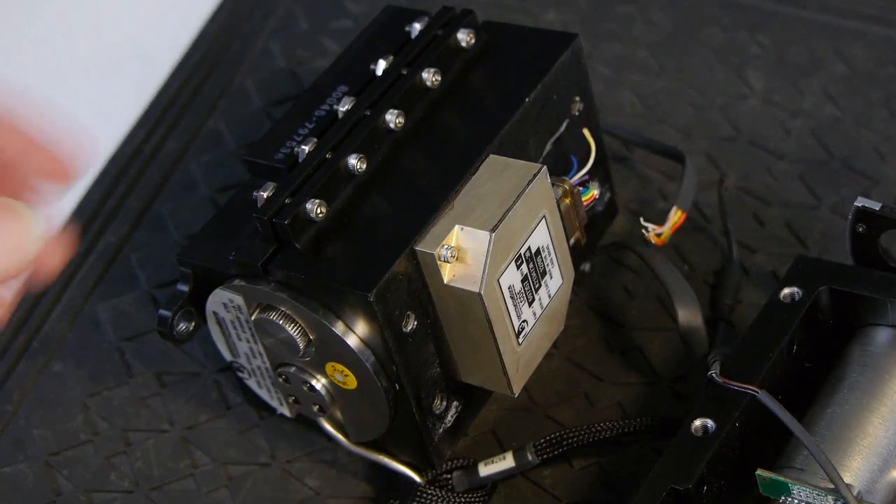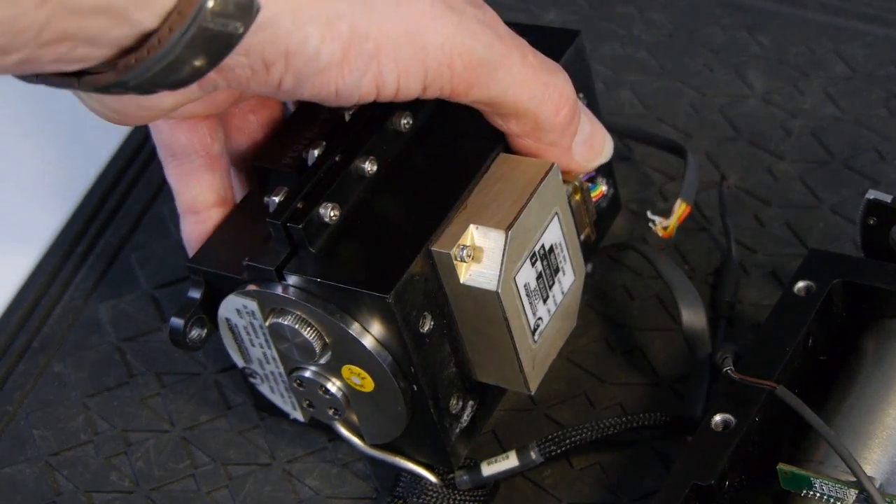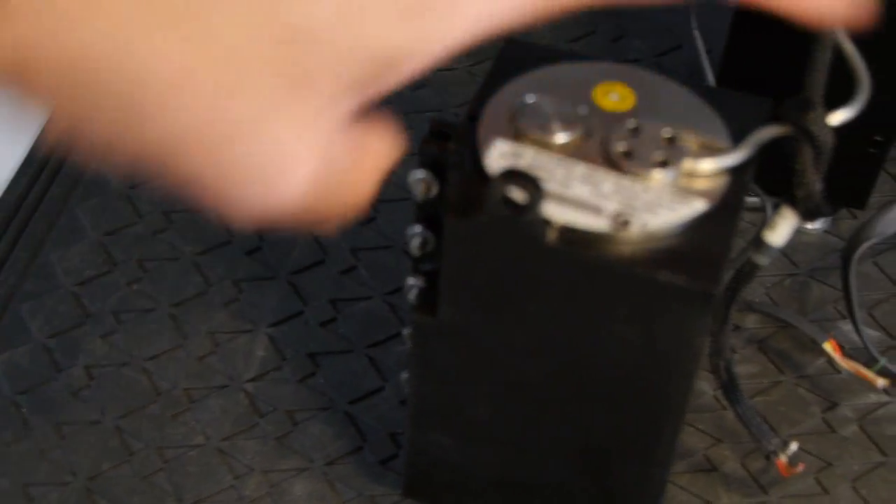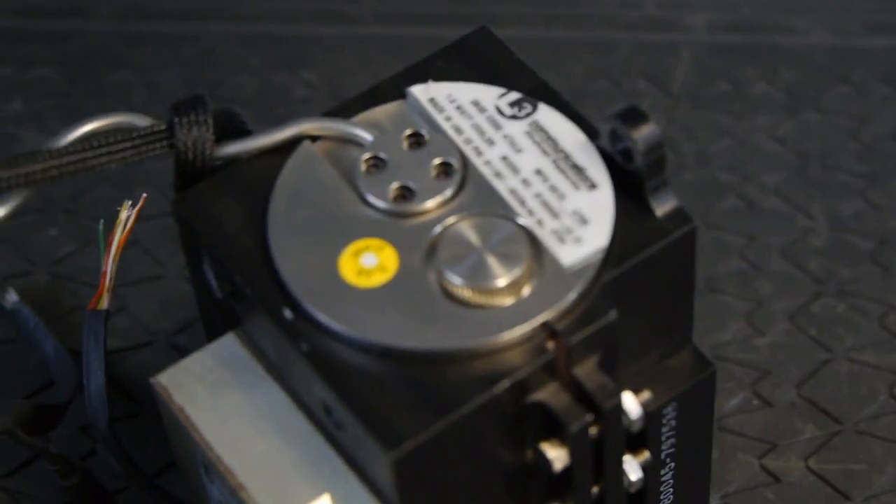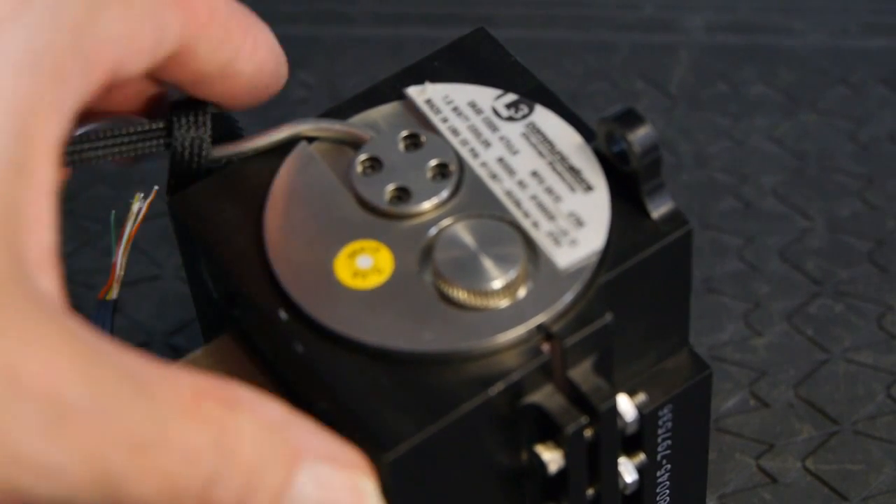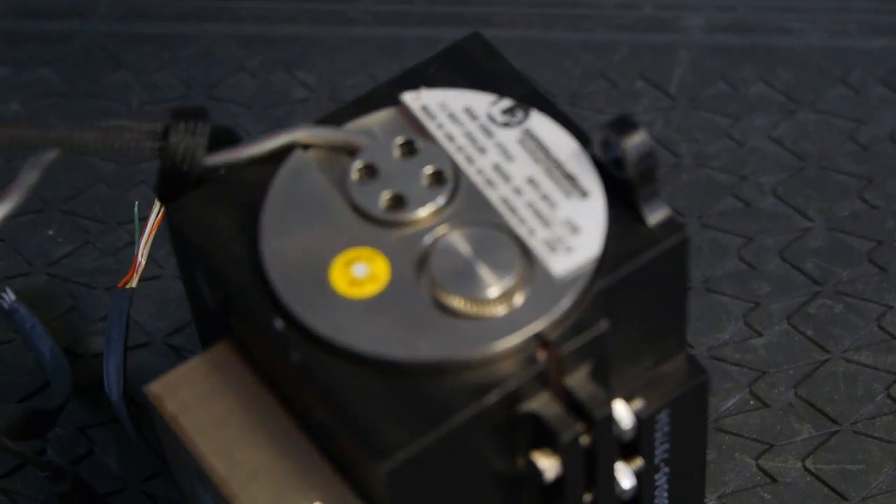I'm not sure what kind of pump this is, but this appears to be a control box. On the end of the pump here we have the manufacturer's information. And we can see a temperature witness sticker there, 93 degrees C, which doesn't appear to have been triggered.